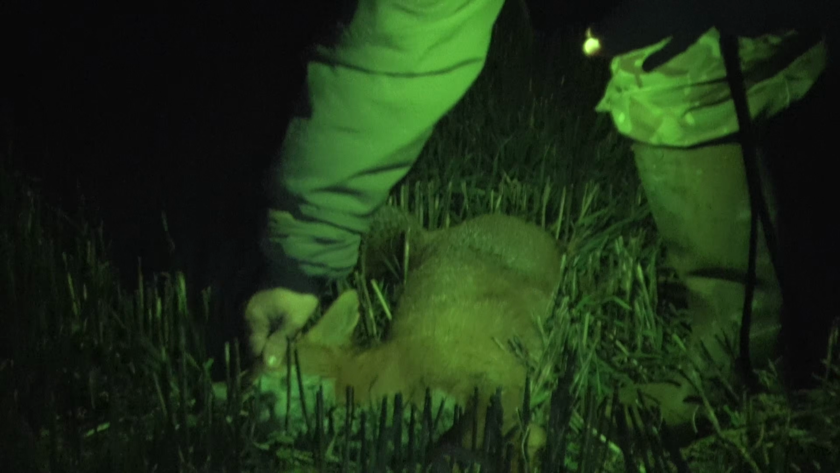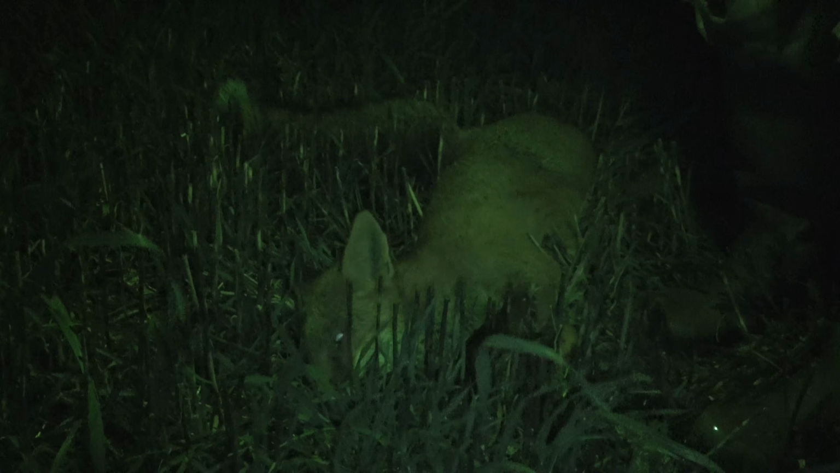Look at that. That's never a vixen, is it? Look at the size of her. God knows, what's that in her mouth? Oh, can you hold the spotter?